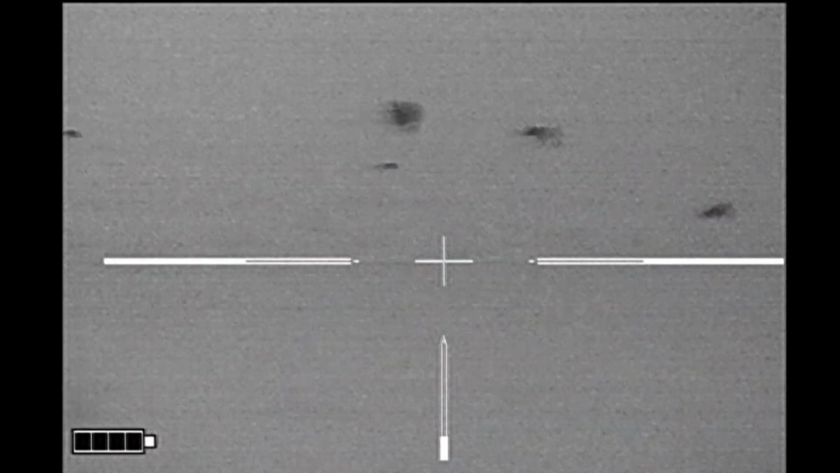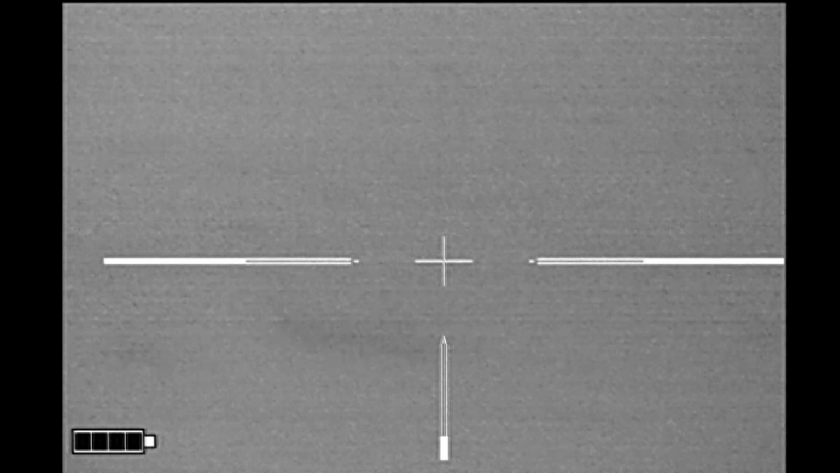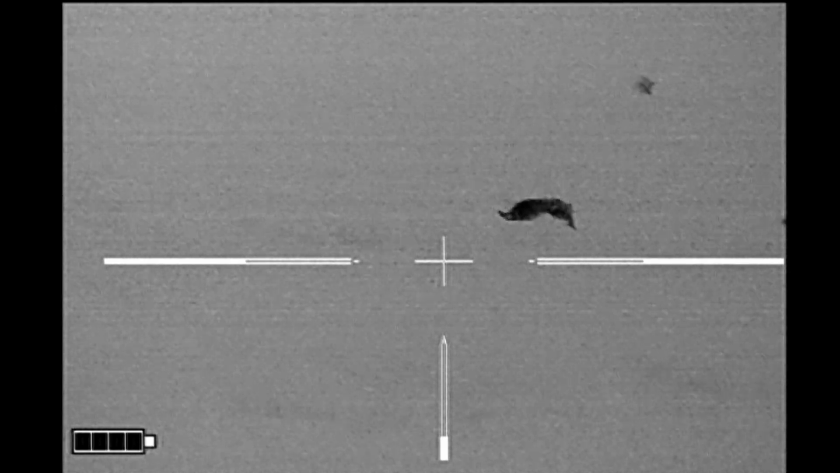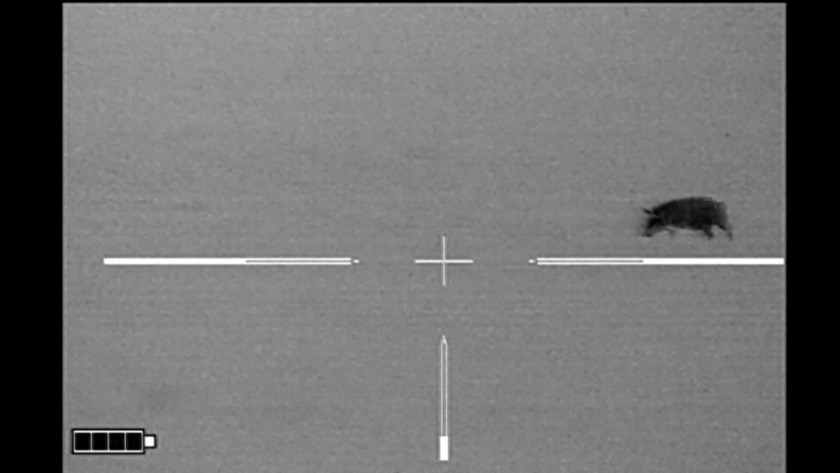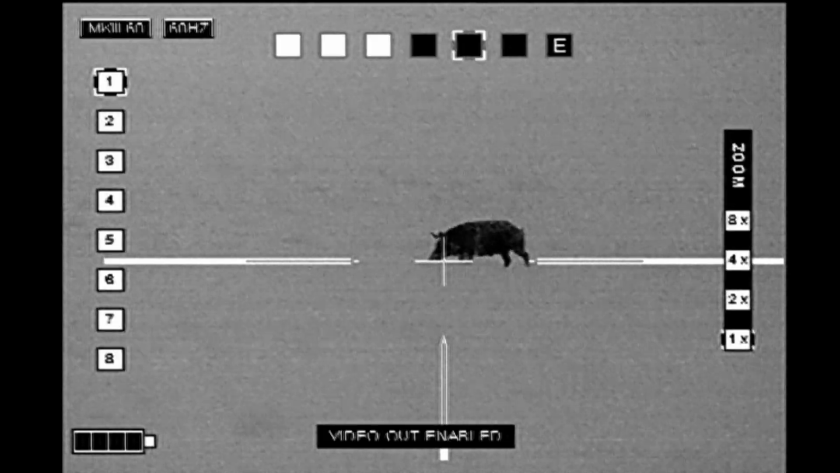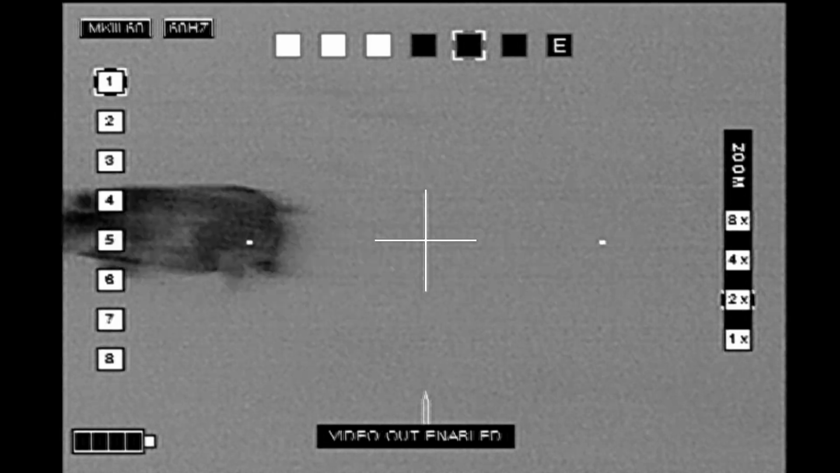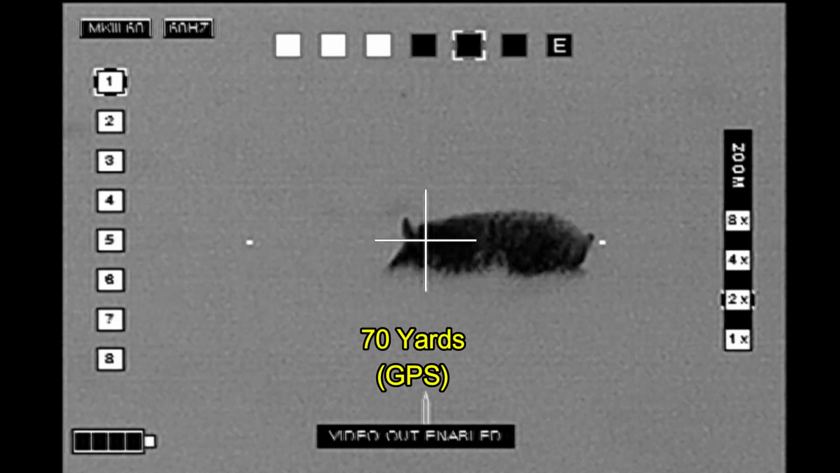So here's a view from my rifle. I'm getting settled on my shooting sticks. Why don't you take the great big one on the left? That's the hog I'm going to shoot there. And Ben, you take the hog trailing the one off to the left. You got a clear shot? Yep. 3, 2, 1.